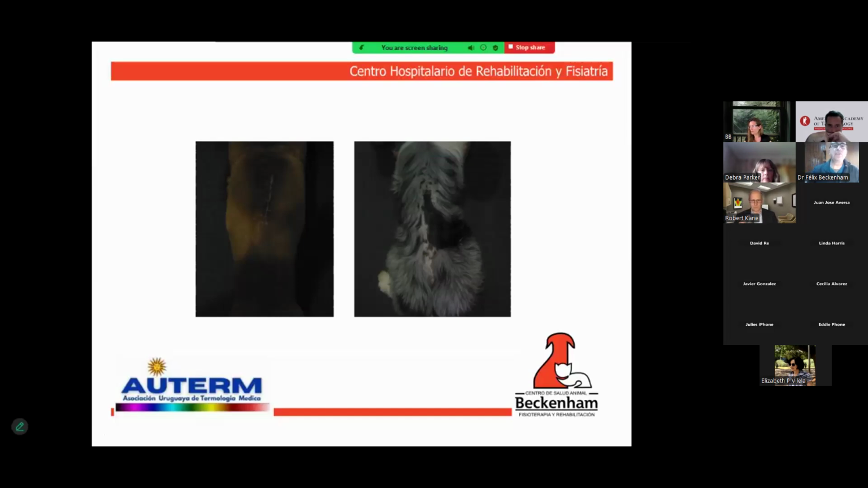So the result was that the patient presented several peaks of hypercoloration with thermal extremes in those areas with a rather disordered pattern. The arrow, I'm looking for this one, this is the arrow.